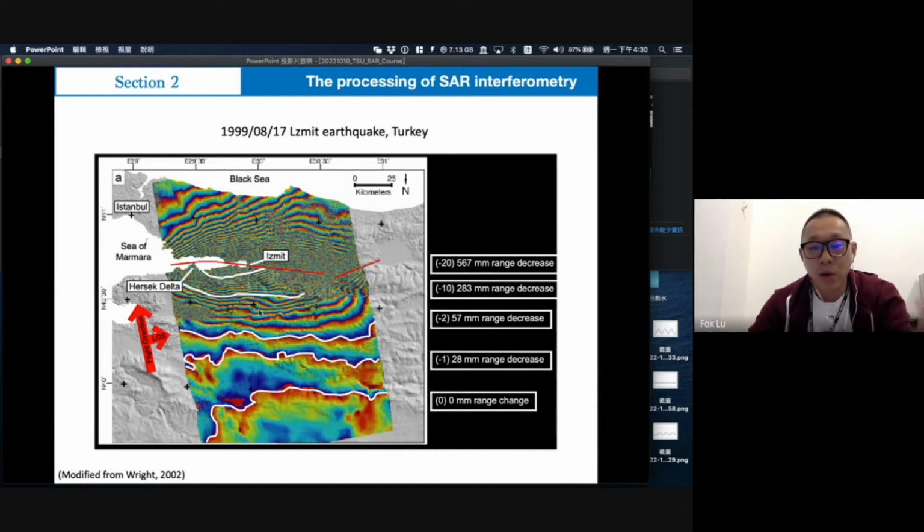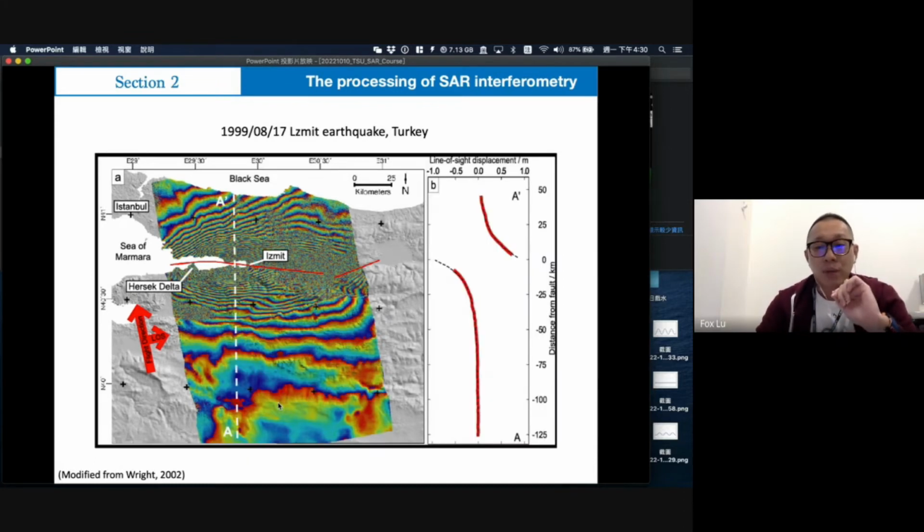So right now we will unwrap this fringe. So it becomes like the right side, the real line of sight displacement. Okay. So from A to A plus profile, you find that far away from the fault or the epicenter, the surface deformation does not drop very quickly.